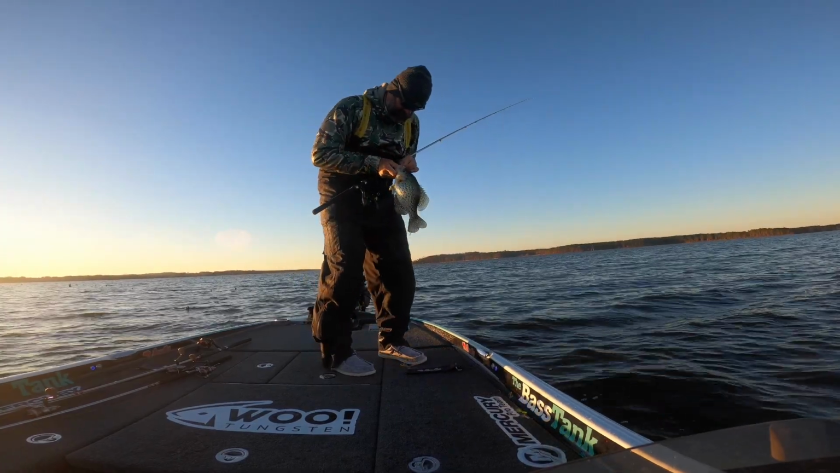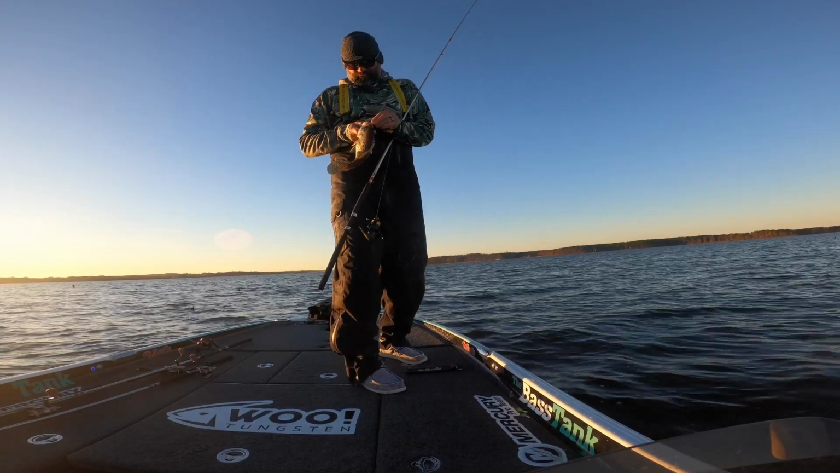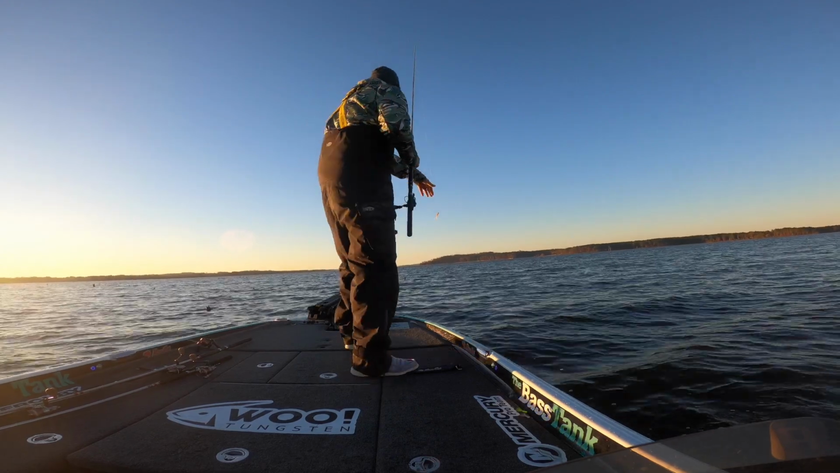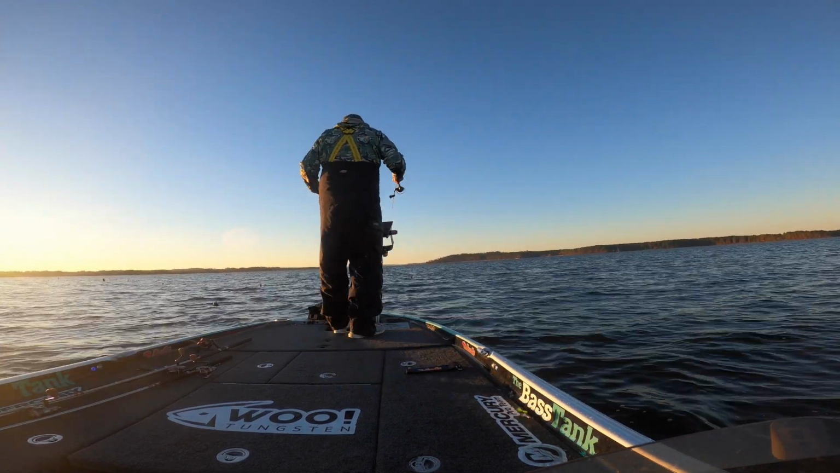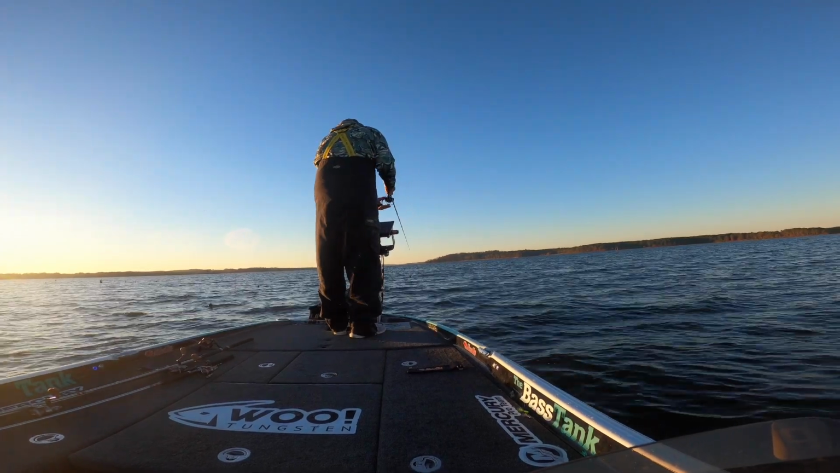Can't make this stuff up. Wintertime crappie. If you don't crappie fish in the wintertime, man, you are missing out. You are missing the boat, man.